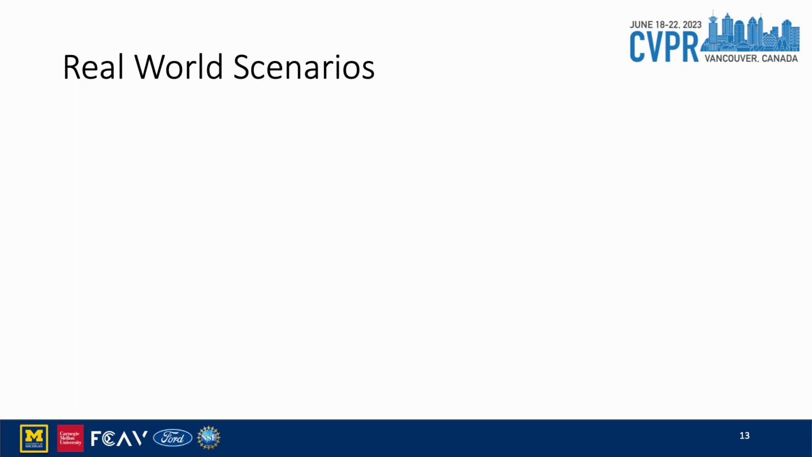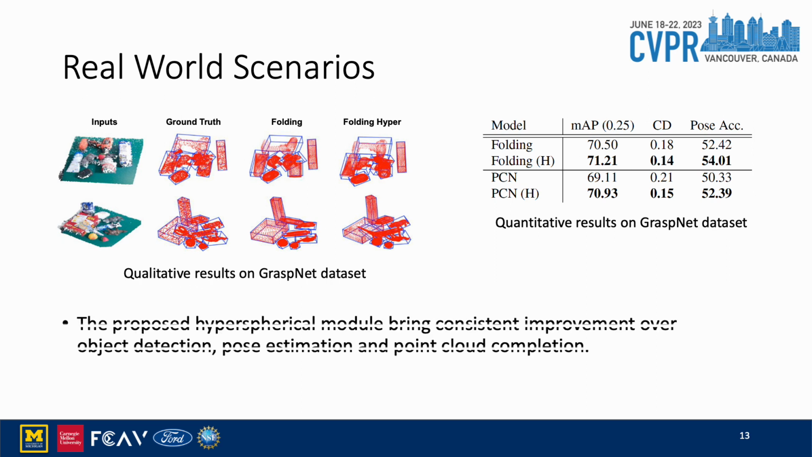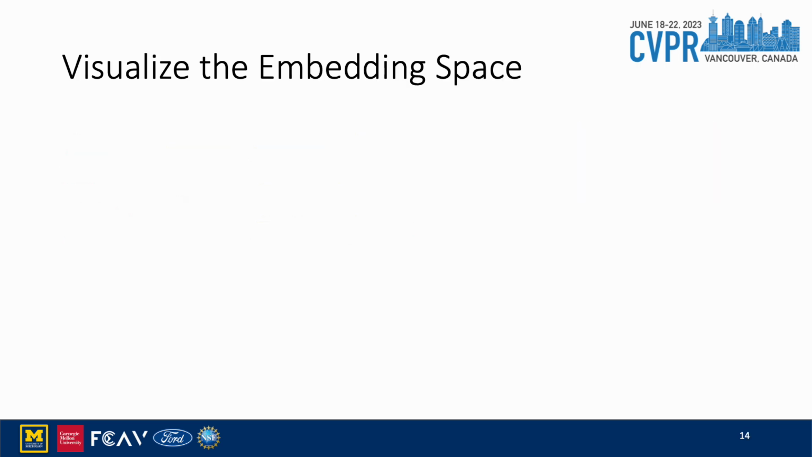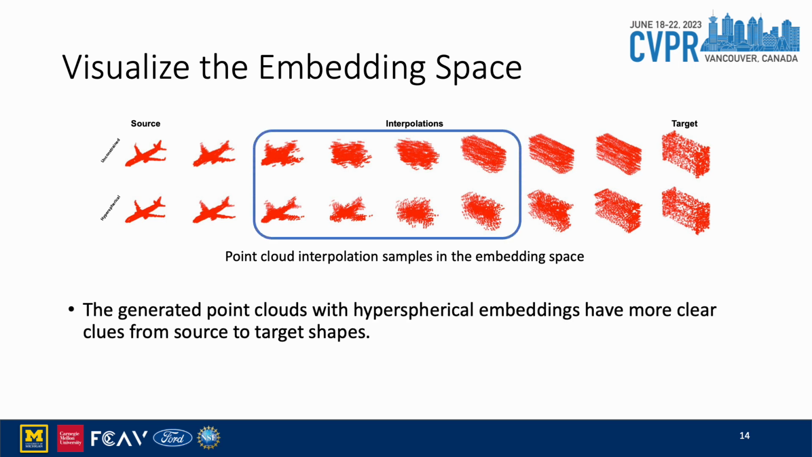We further show our method on some real-world datasets. Here we show the result for object detection, pose estimation, and point cloud completion on GraspNet dataset. The proposed hyperspherical module brings consistent improvement over all these tasks, which further proves the robustness of our module. In this figure, we show some samples of point cloud interpolation in the embedding space. We could find the generated point clouds with hyperspherical embeddings have more clear clues from source to target shapes, which proves that with our module, we could have a more compact embedding space.